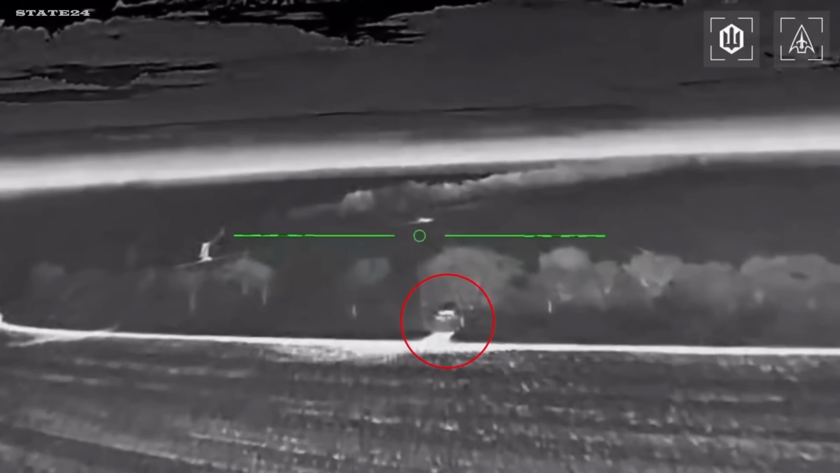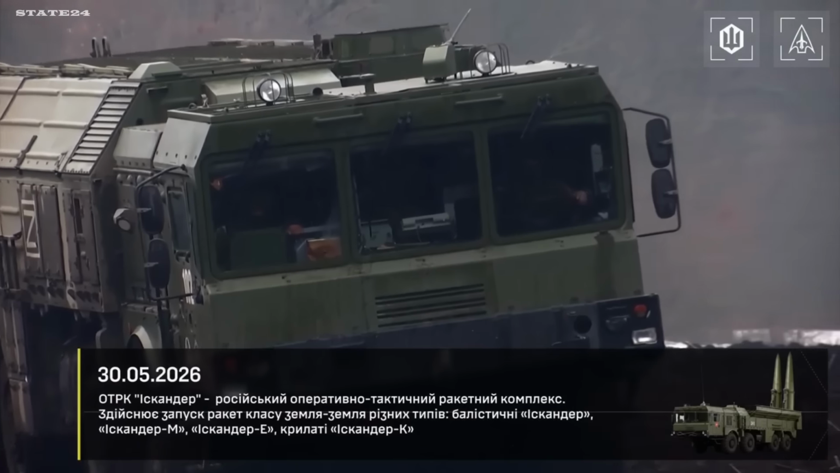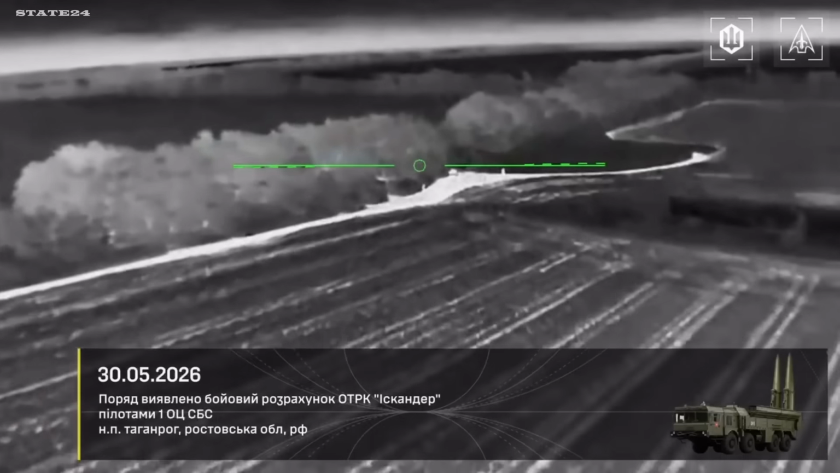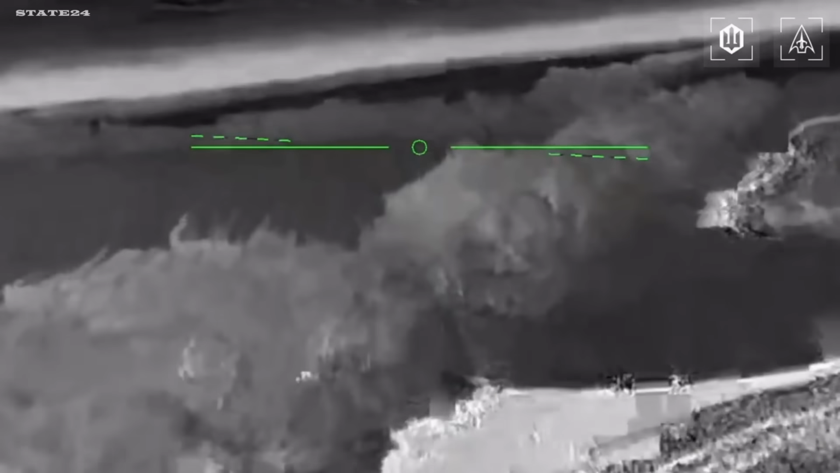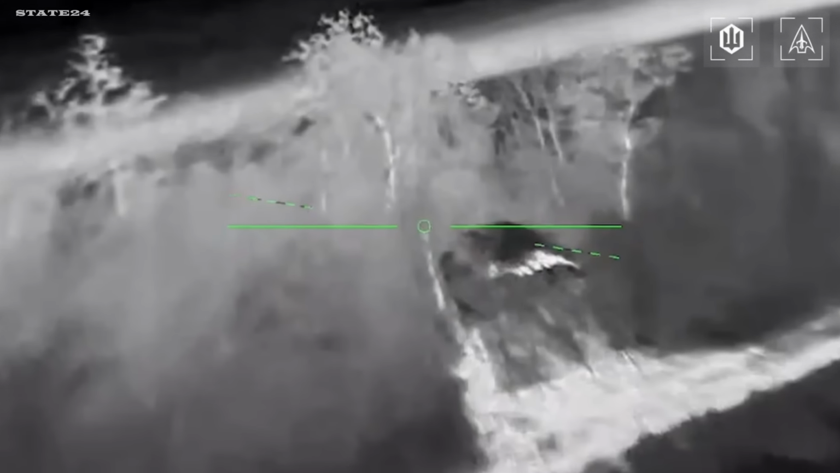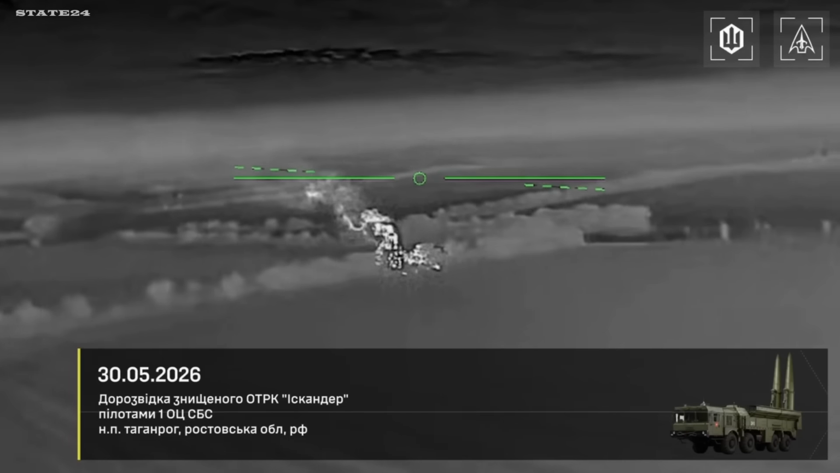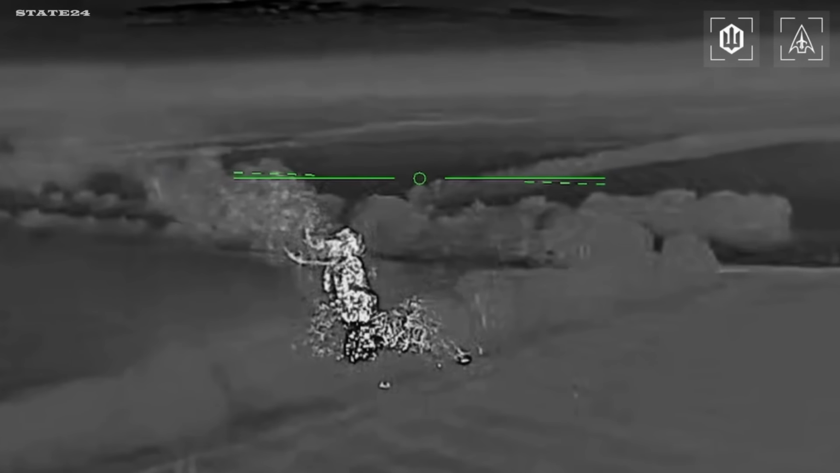2 of them gone in a single night. The Iskander that was sitting ready to launch cruise missiles at Ukrainian cities, also gone. 1 airfield, 2 aircraft, 1 missile system, all in the same strike package. When long-range patrol aircraft and ballistic missile systems are destroyed at a Russian military airfield in a single night, how does Russia protect its rear area assets from here?